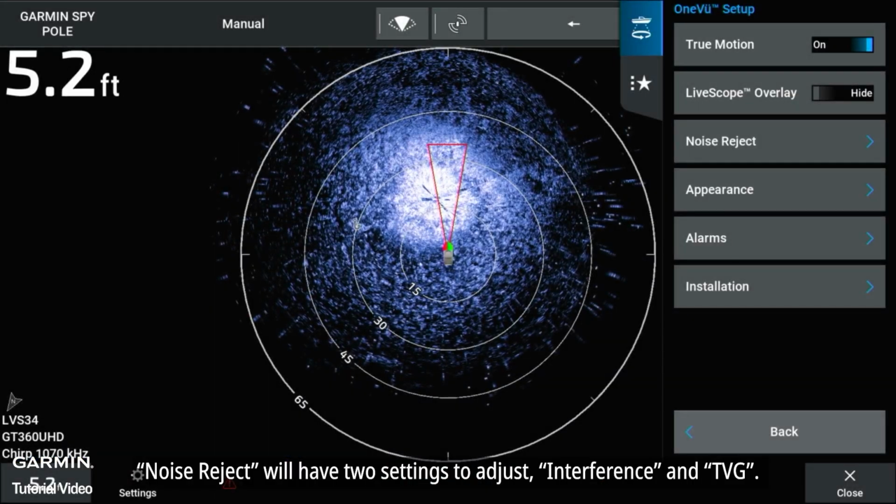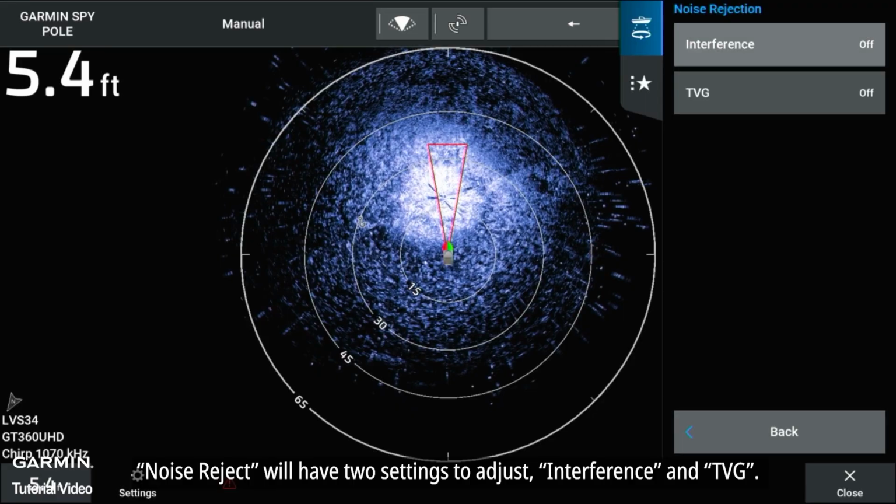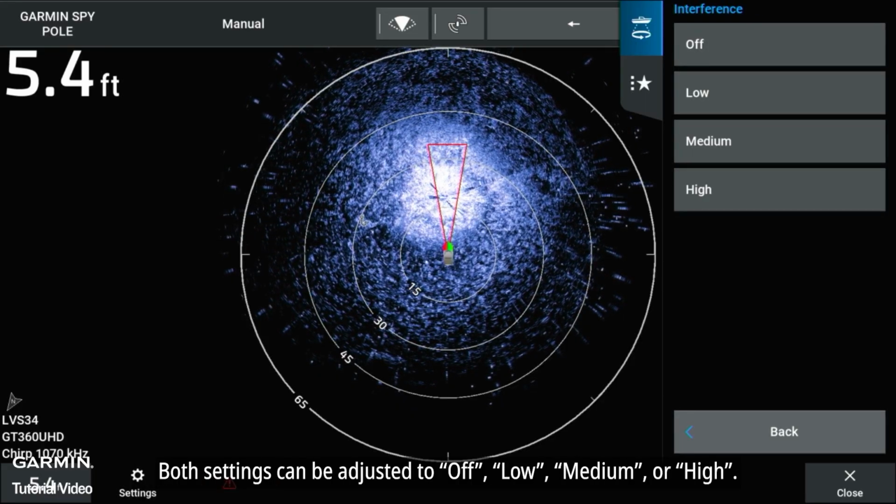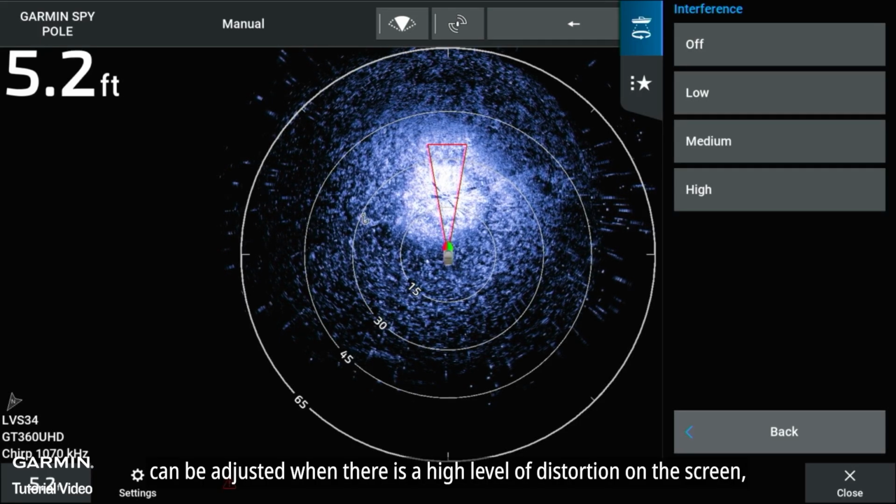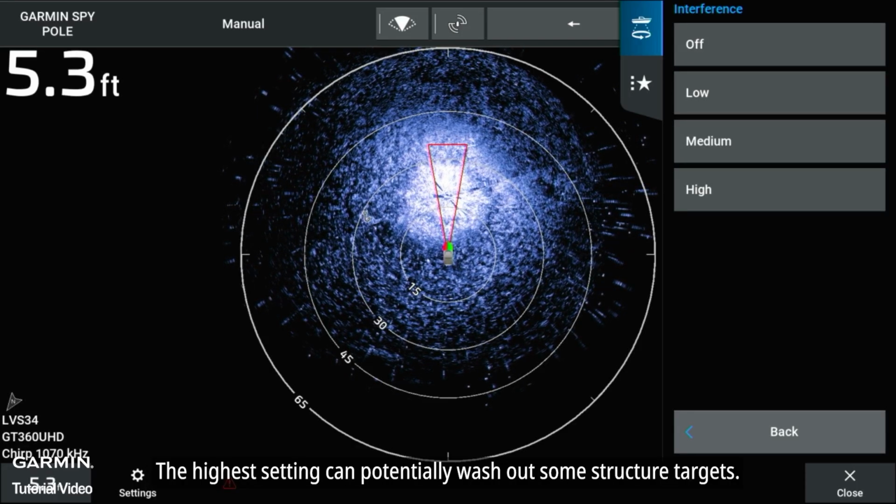Noise reject will have two settings to adjust: interference and TVG. Both settings can be adjusted to off, low, medium, or high. Interference can be adjusted when there is a high level of distortion on the screen or possibly electrical magnetic interference. The highest setting can potentially wash out some structure targets.